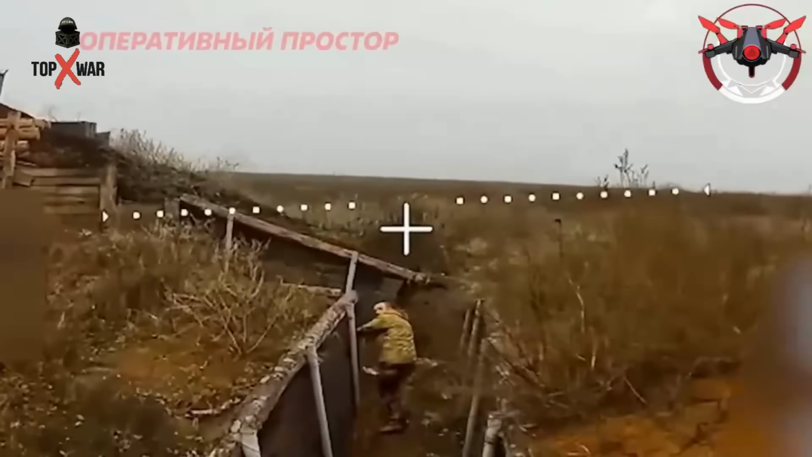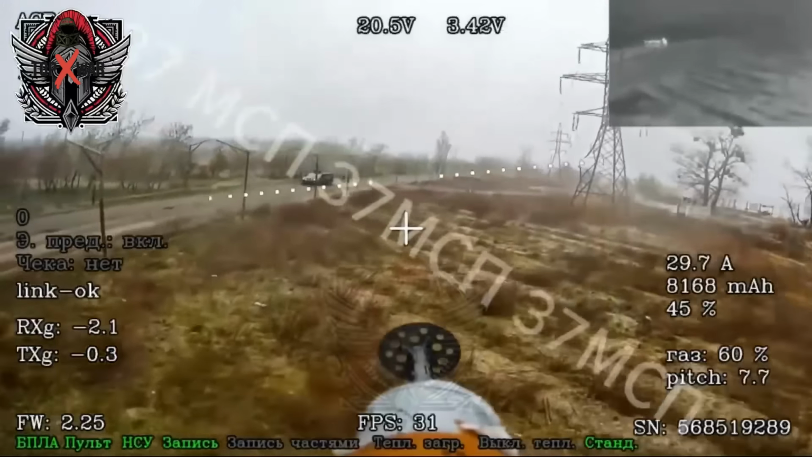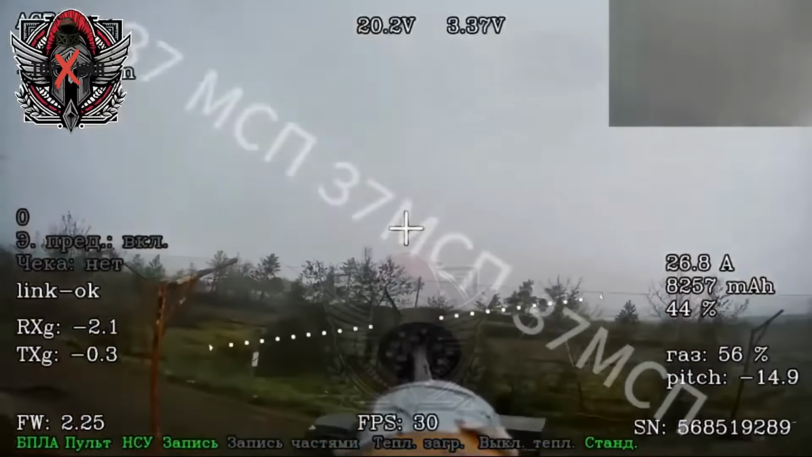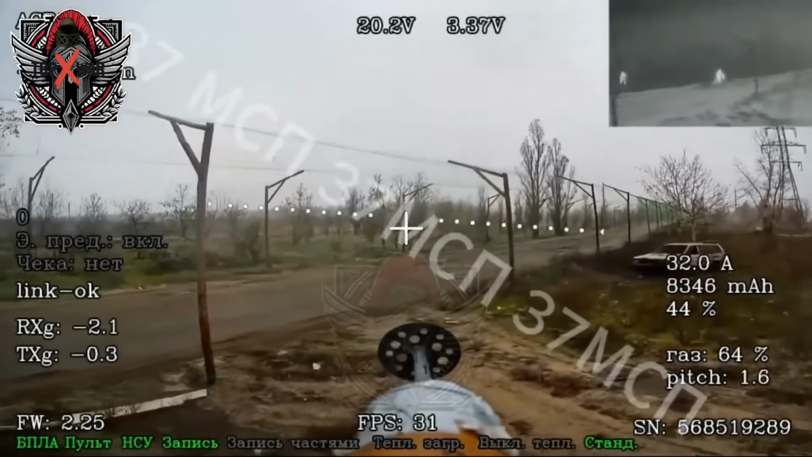From the Western Operational Group, short-format footage continues to arrive, capturing the combat operations of Russian drone operators. Units from the 1st Tank Army, the 6th Tank Army, and the Hyperion FPV detachment showcase their precision and coordination on the battlefield. The imagery highlights the versatility of these operators.